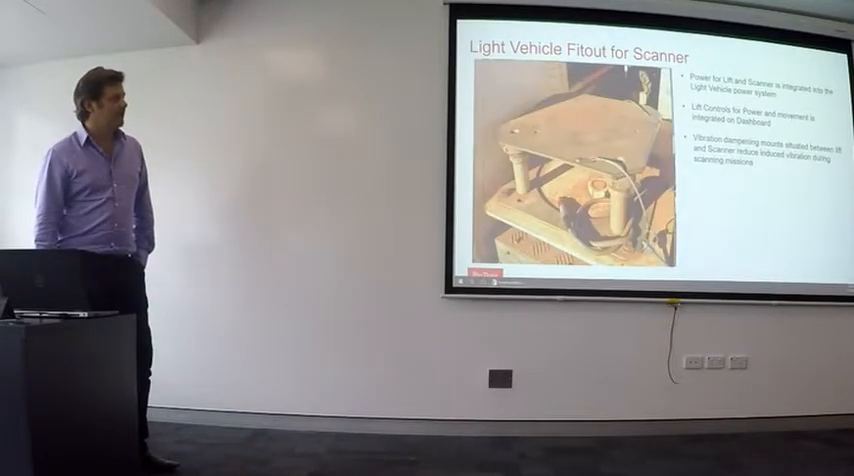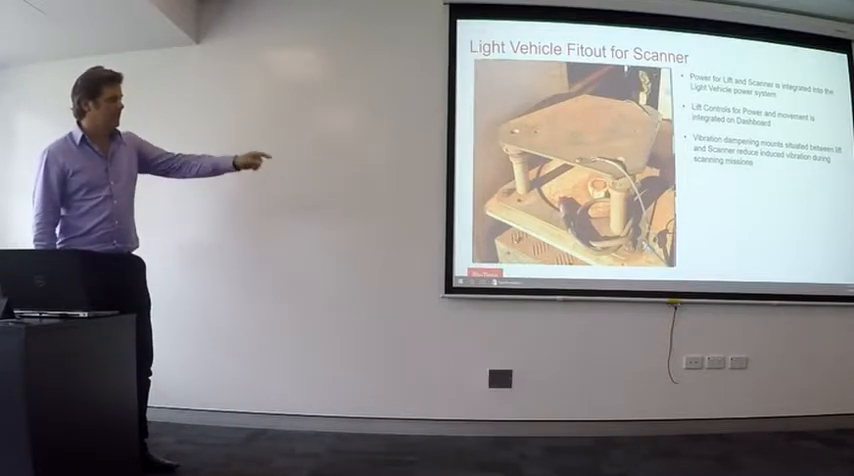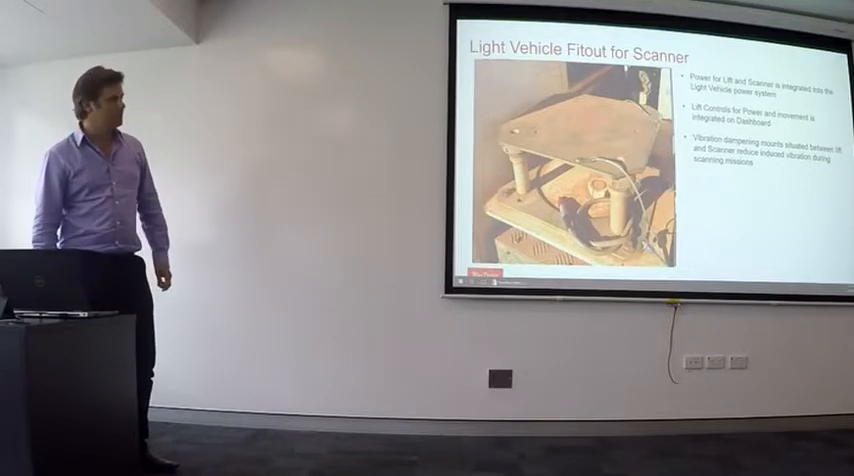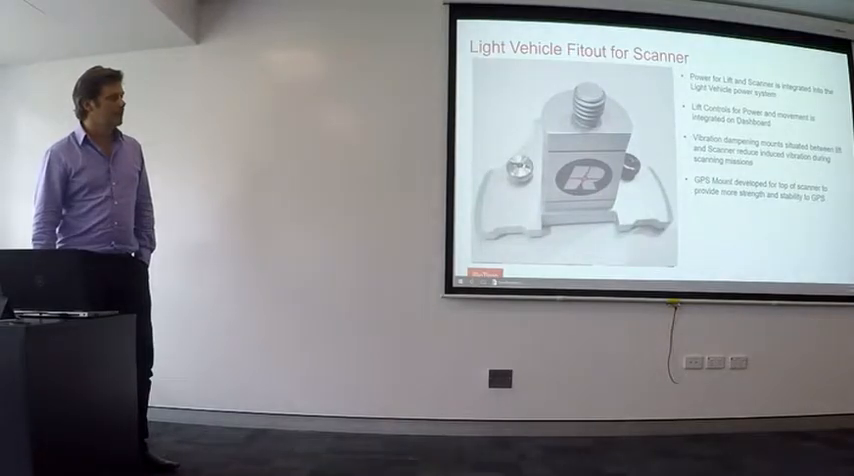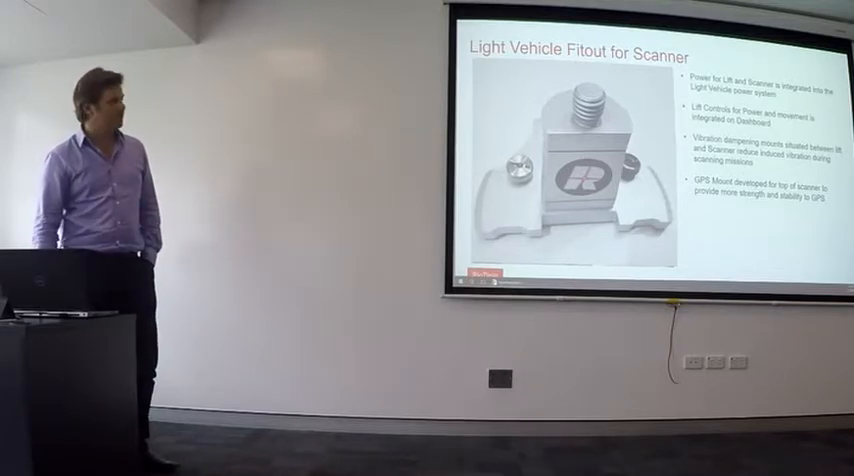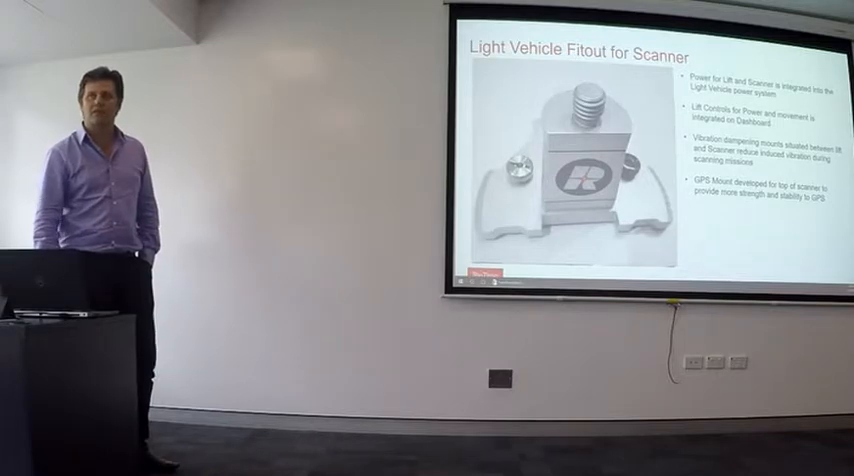That's our mounting plate for the scanner with the vibration dampeners underneath. It's got a hardwired power system, so it goes straight into the scanner. That's our new GPS mount, which creates those 3 points of contact for the GPS, so there's much less vibration for the GPS when it's on top.